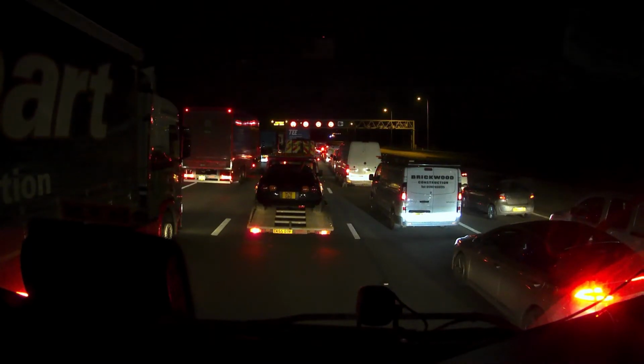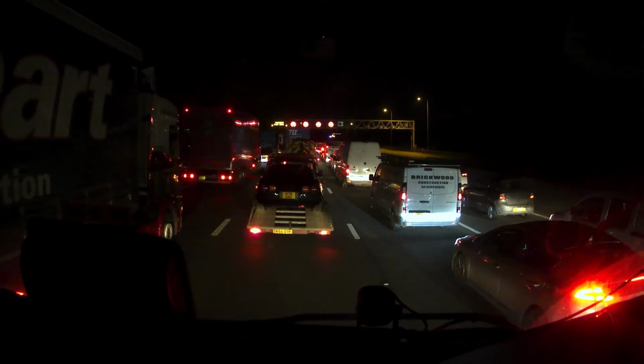Well, this could fuck things up. We are on the north part of the M25, been brought to a halt. Up ahead there's obviously an accident, so I'm just hoping everyone's alright.